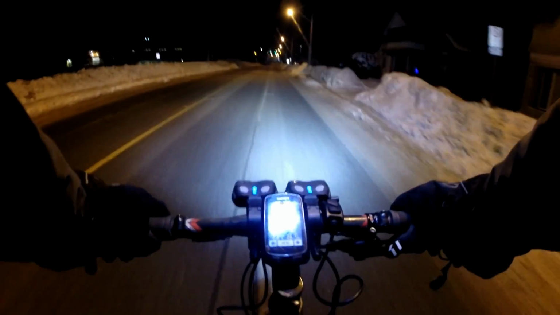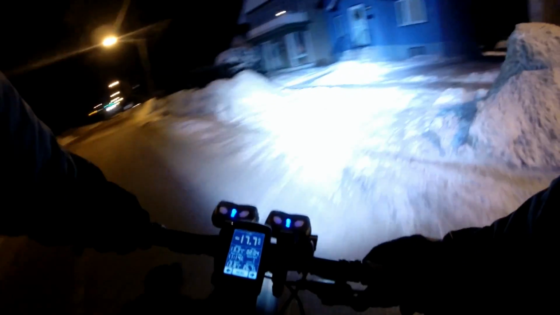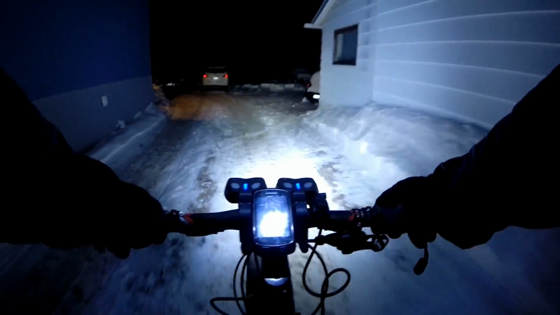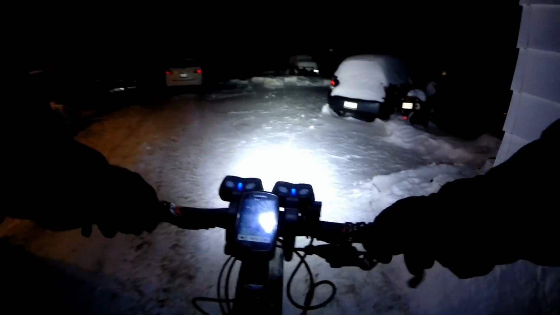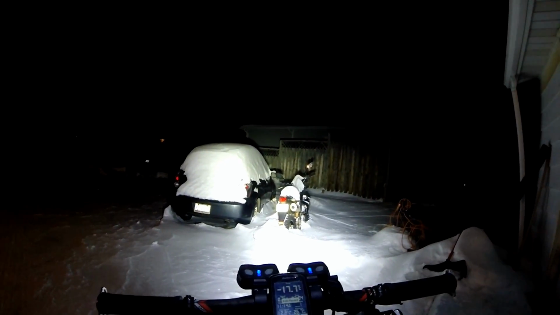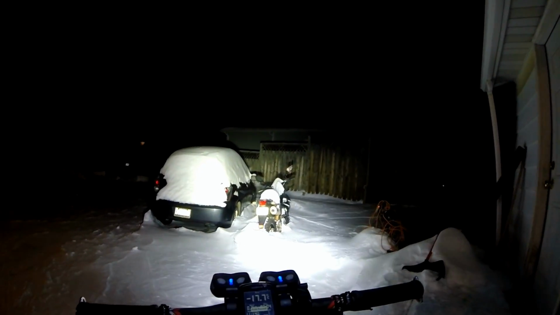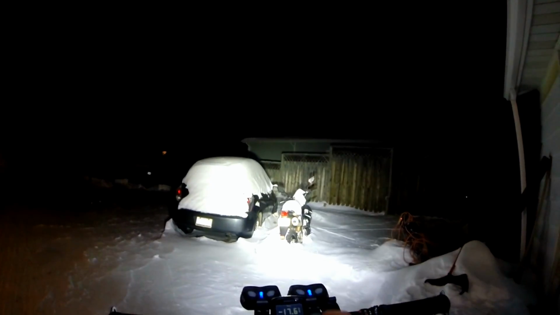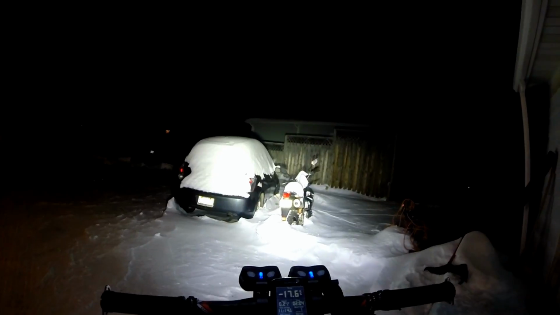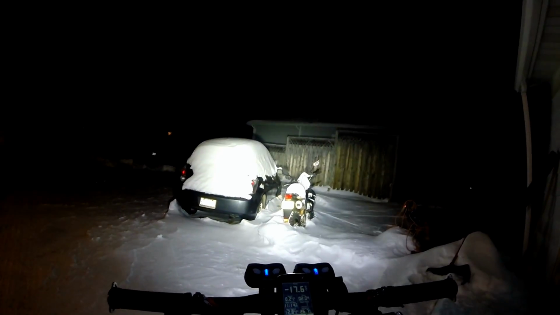Alright, so we're home. Been out for 2 hours, 4 minutes, 26.7 kilometers. Average speed of 12.8 kilometers per hour, so quite a slow ride. Lots of slow conditions to deal with in the off-road sections. So, yeah, enjoyable ride. The temperature now is minus 17.6, and 10 kilometers as the crow flies from here, it was minus 21. So it's a fairly substantial temperature difference as you move inland away from Lake Superior.